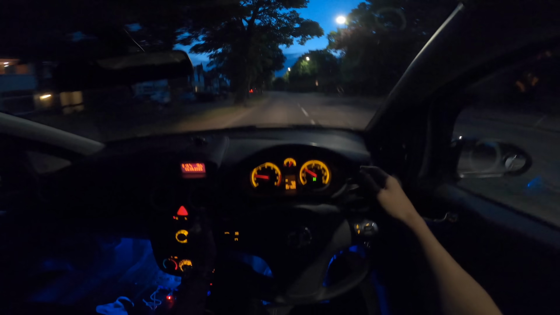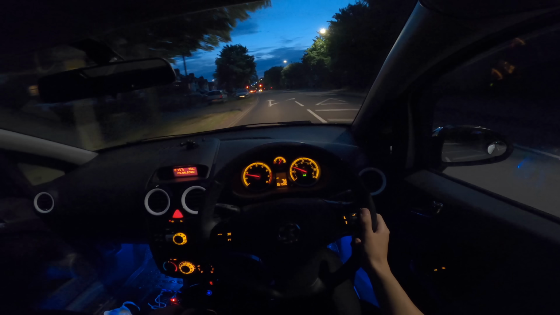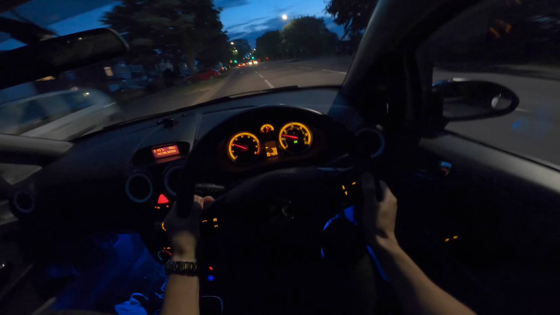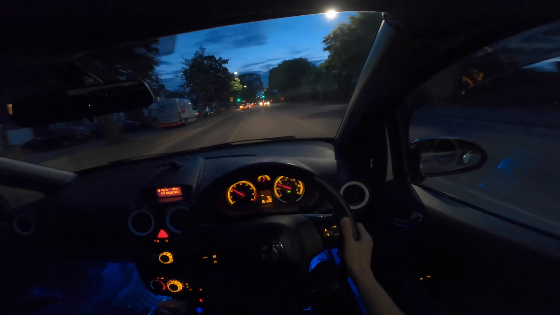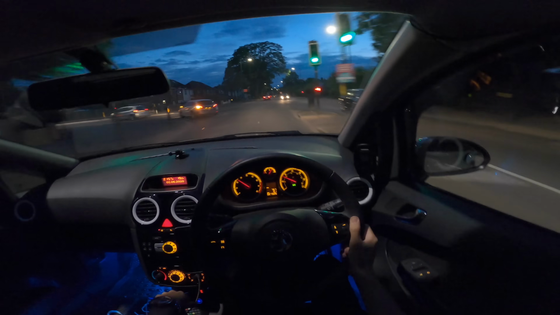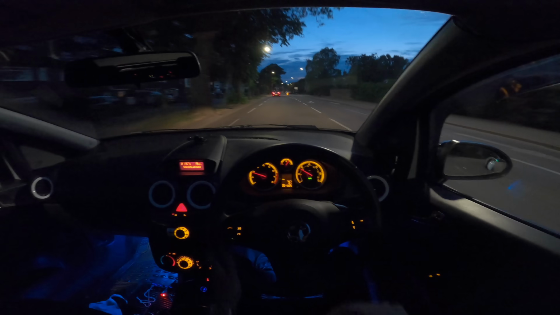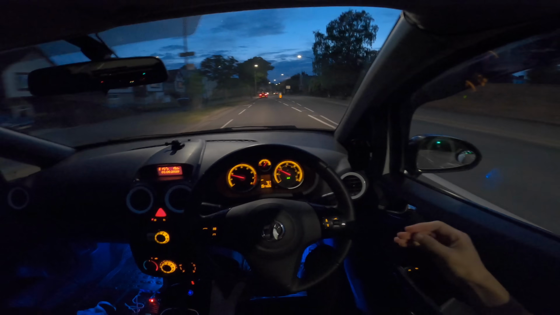So, is this a red light? Yeah, it is. So I usually never see people. I'm gonna go sneak through here. Yeah, and you can hear the air filter going. I don't know if you can because it's really subtle, but mate, I'm very happy with it.